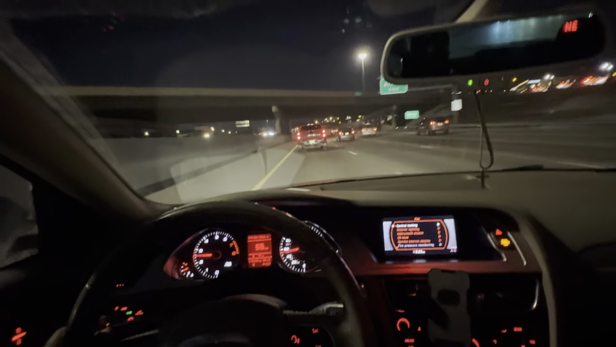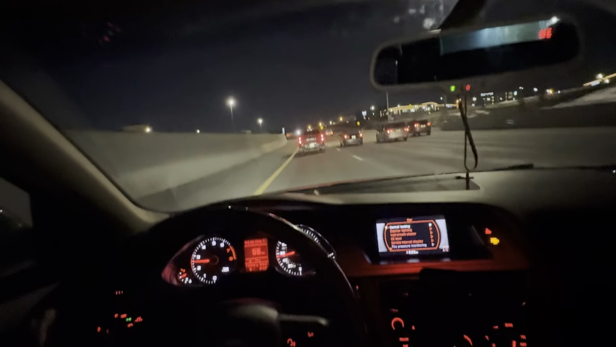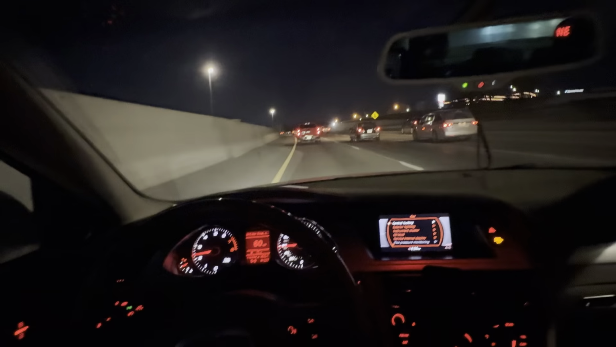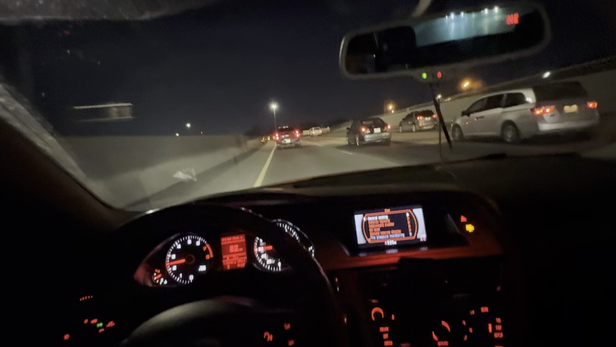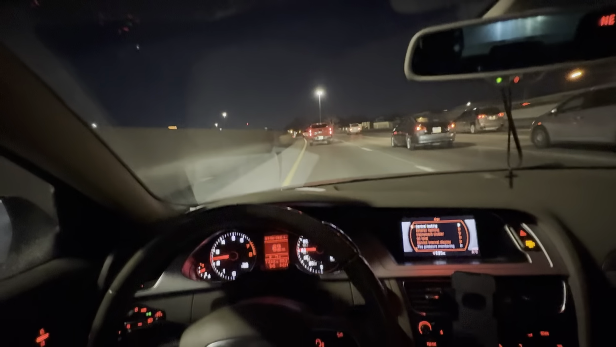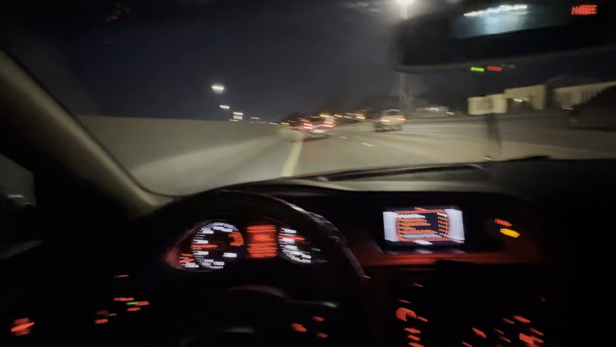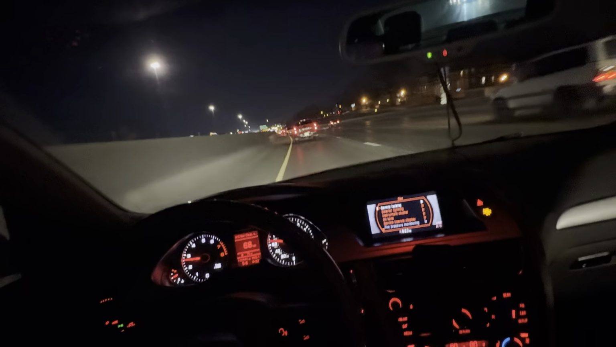Of course it's gonna be a 2025, 2026 B10 Audi, but I'm pretty sure it won't look that new. And yeah, so that's the second thing I really love about this car. The design, so timeless. It just looks new. People think I have a 2020, 2021. And when I tell them a 2011, they just amazed.